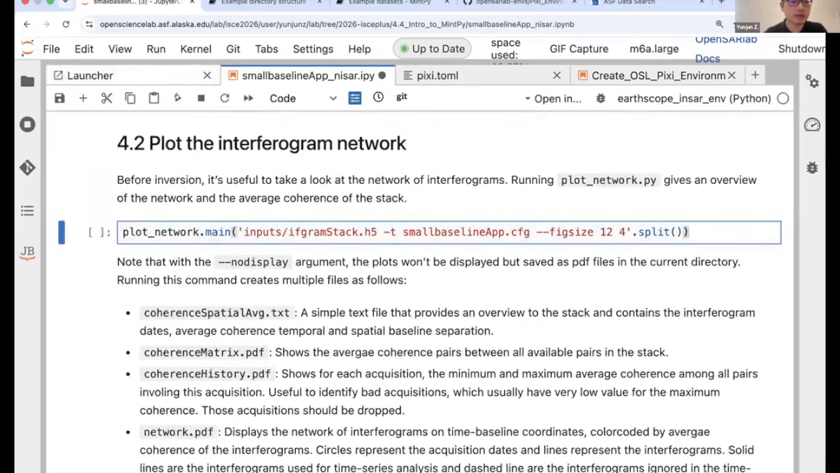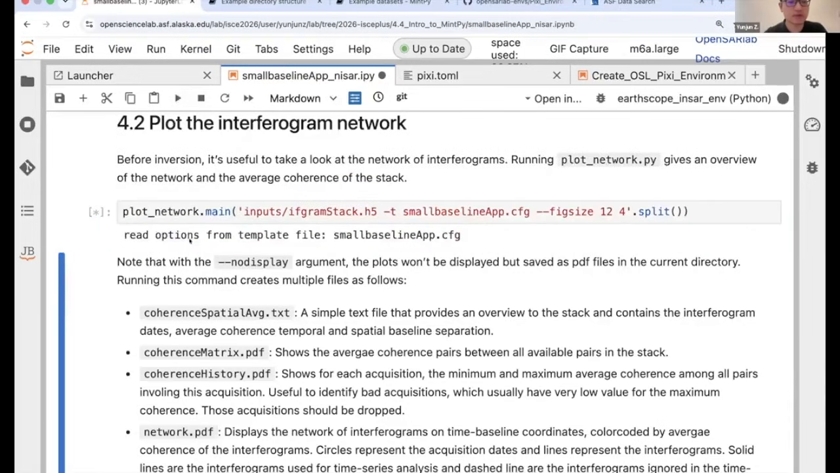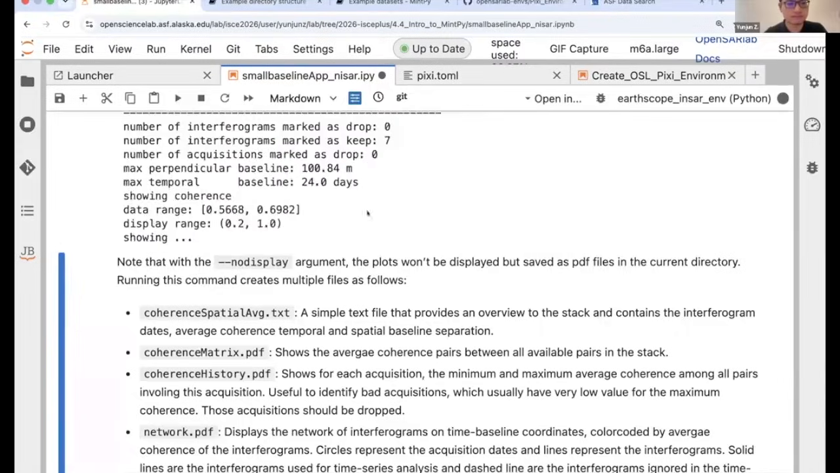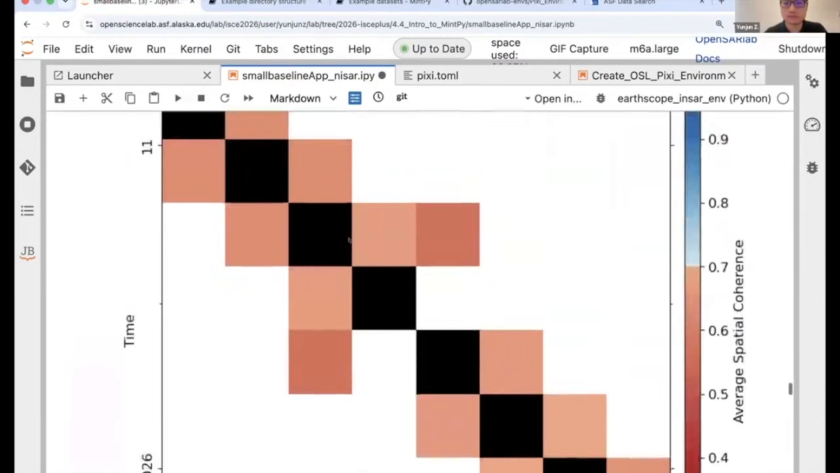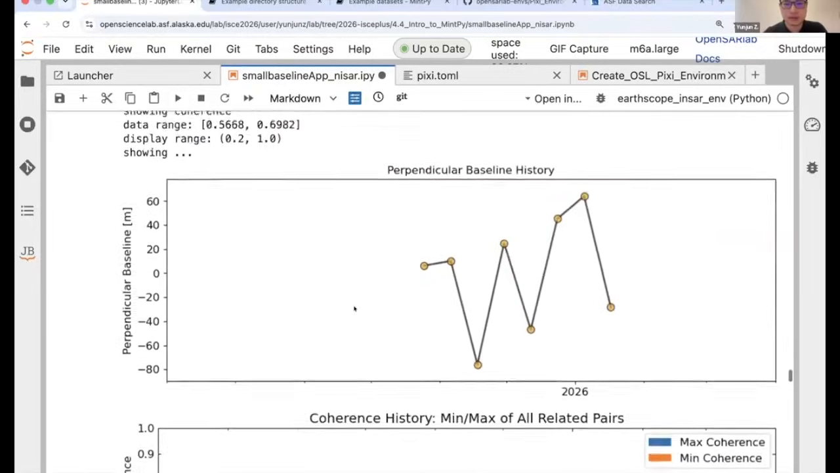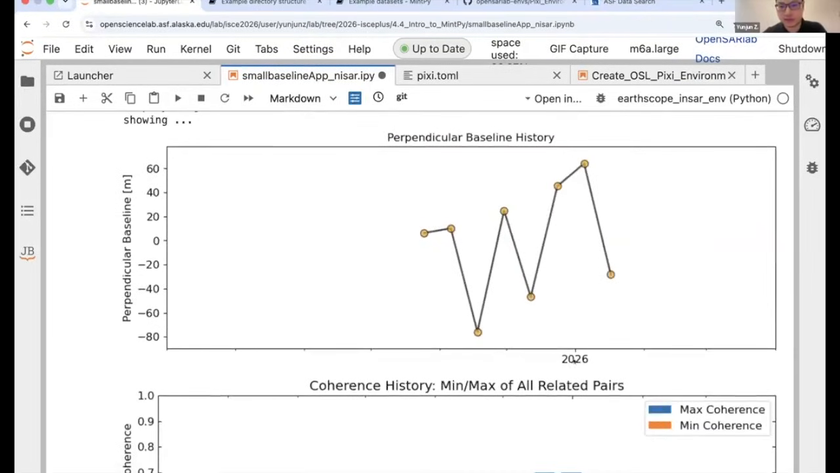So before we go forward, let's first plot the network to see what kind of interferogram network we have. These are the NISAR data that we have. The dataset starts in October, November, December, all the way into January.